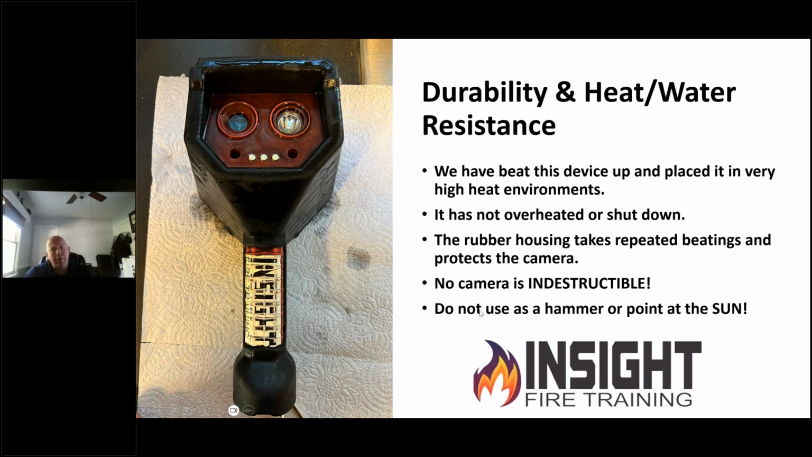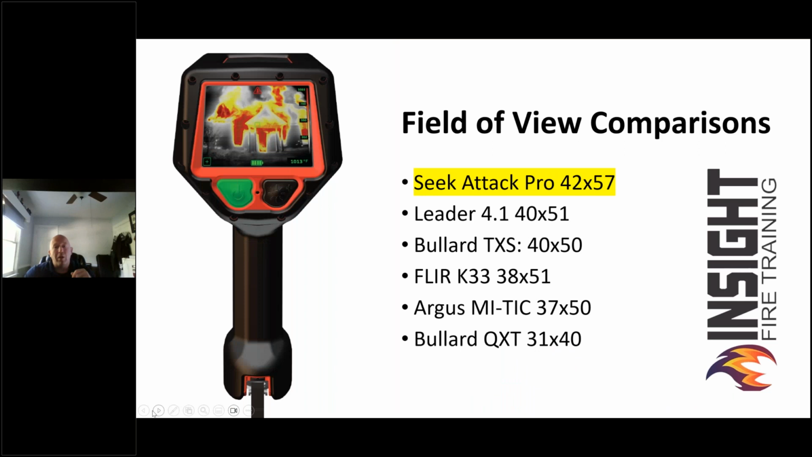I continue to see firefighters bust out windows with these things, or the pick end of the halogen bar hits it and boom, shatters the lens. Or they left it laying on the ground and it got pointed at the sun. If you point it at the sun, no matter which camera you use, in less than about a minute and a half, you have voided the warranty. Congratulations, dear chief. Please take $50 out of my paycheck for the next 2 years. That's how that works.